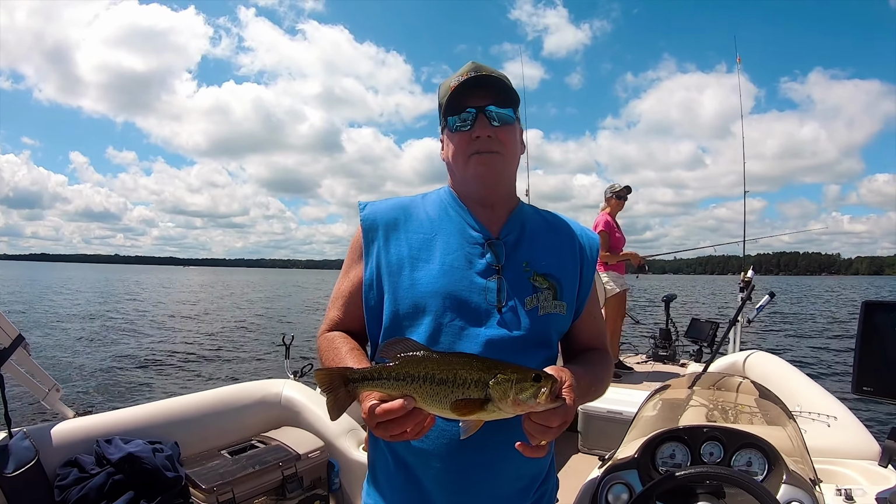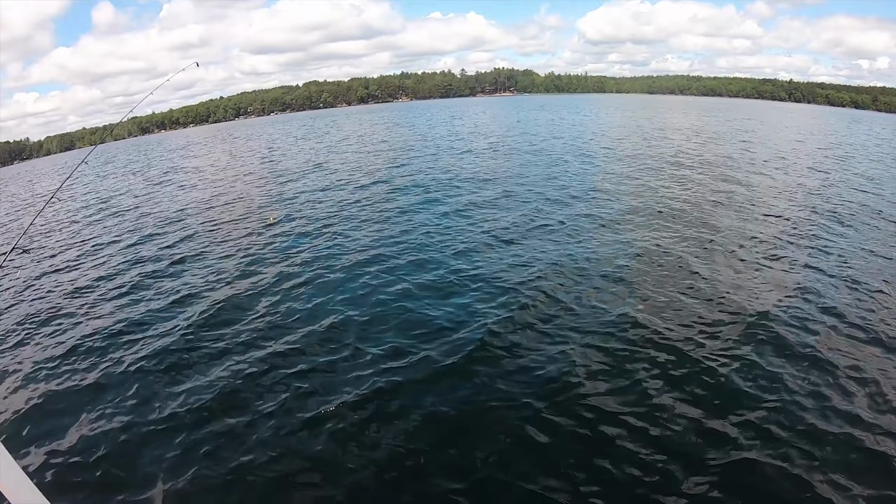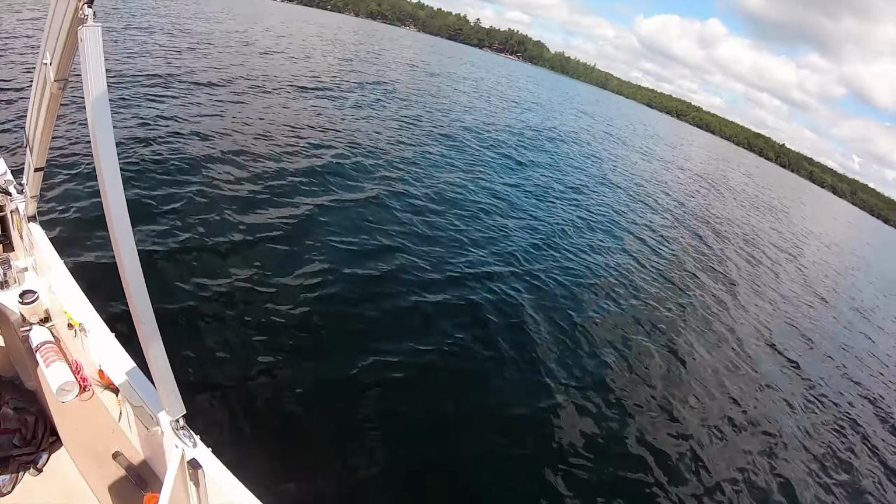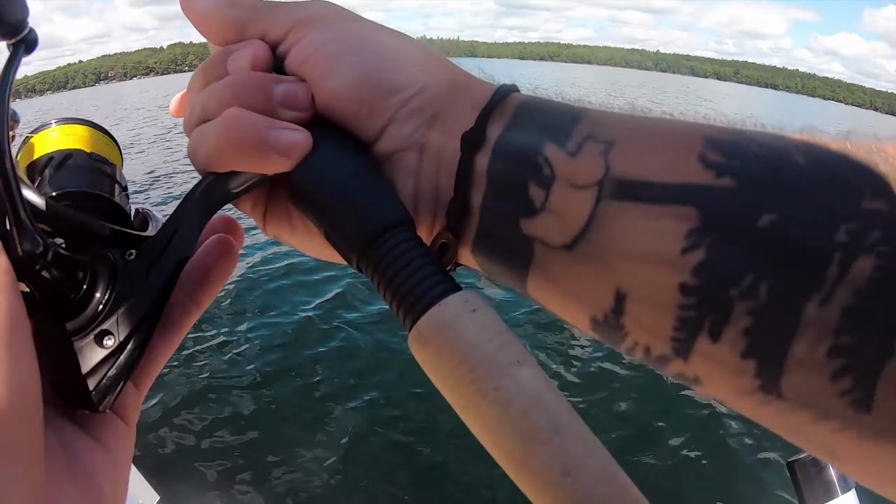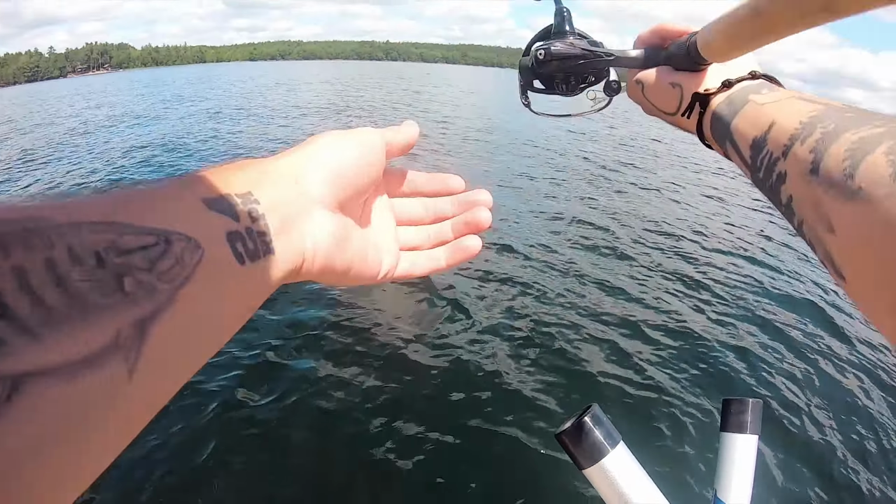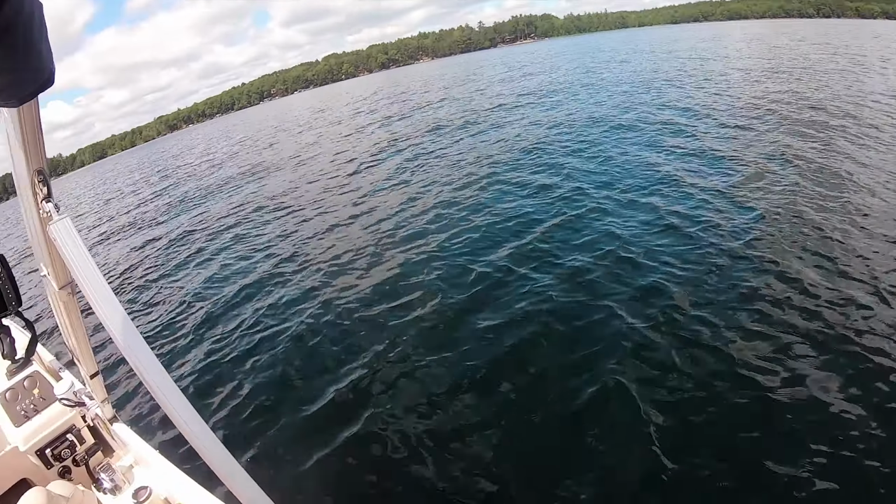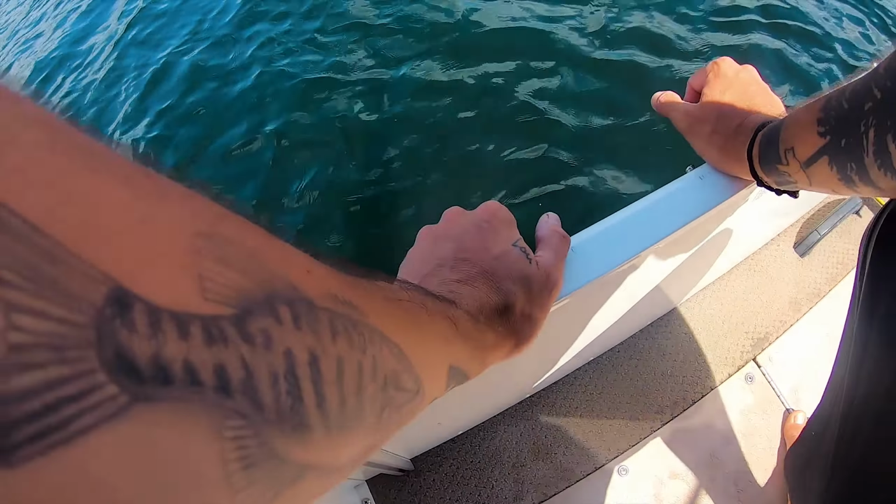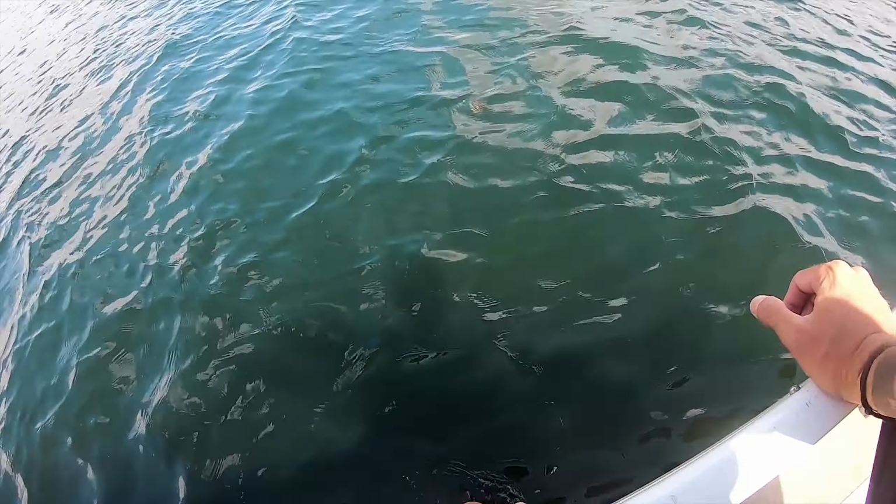Another nice largemouth. Another nice smallmouth. Another nice smallmouth. Okay. All right, they're bitey today. That was sick. They're just everywhere. Oh, nice one. Dad, bring it to me. What is it? Not a nice one. I don't know.